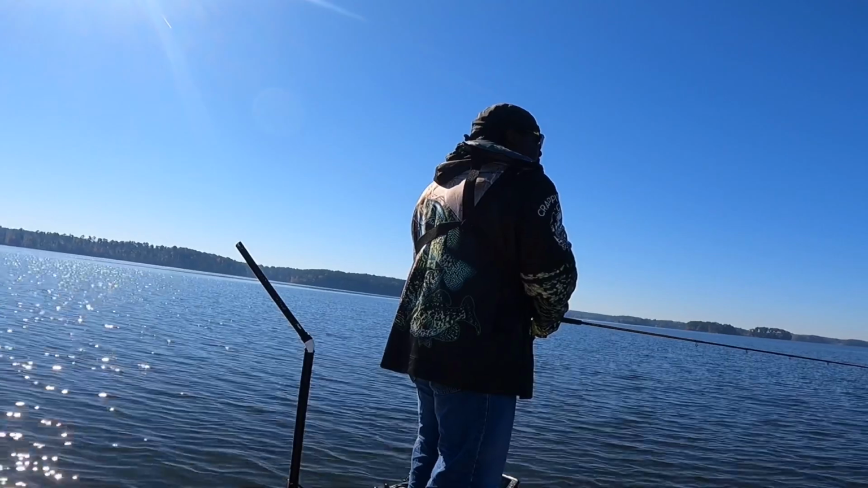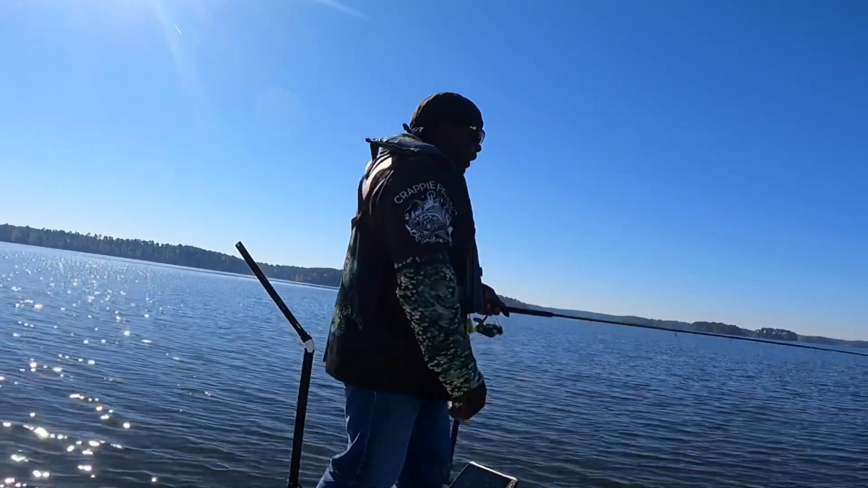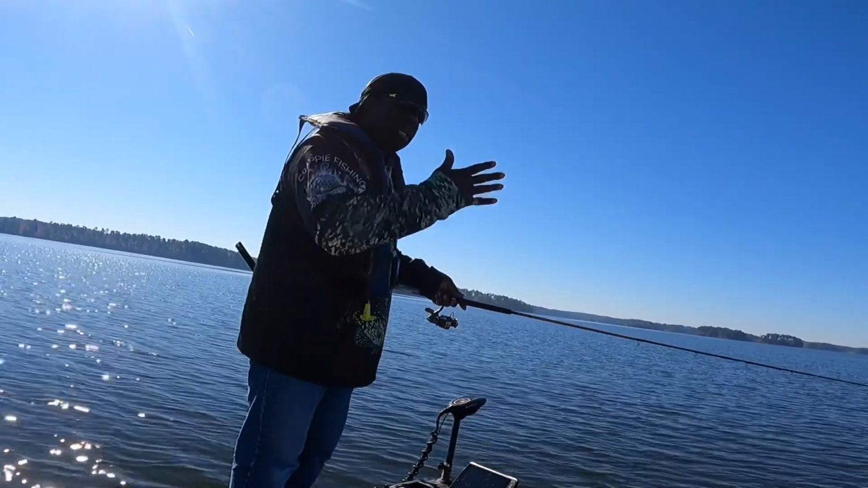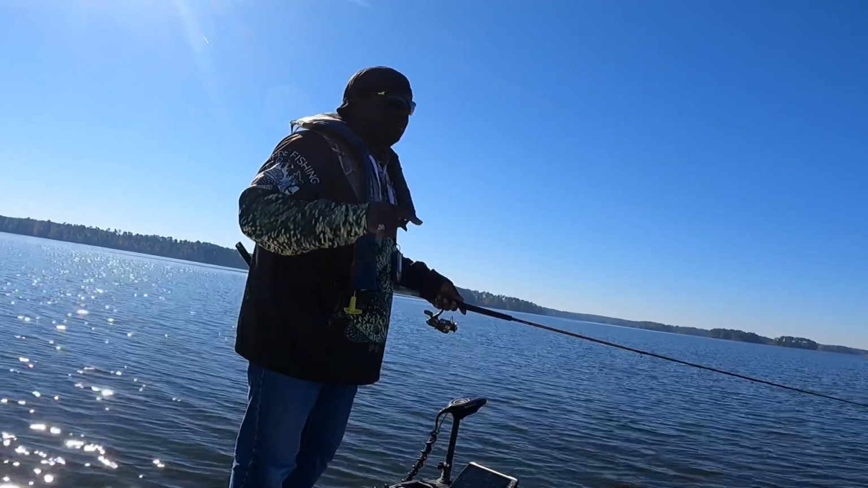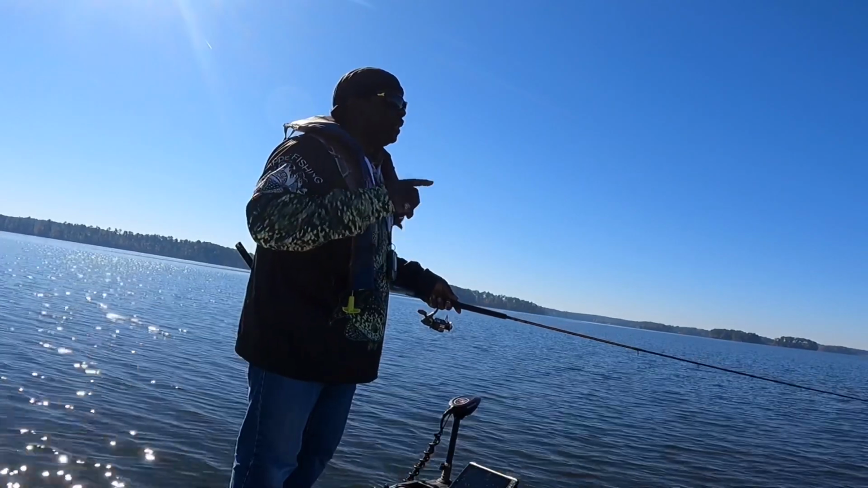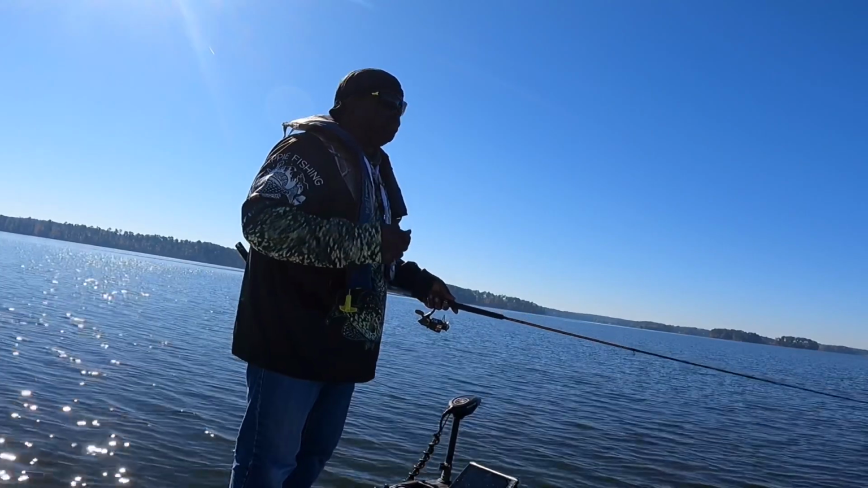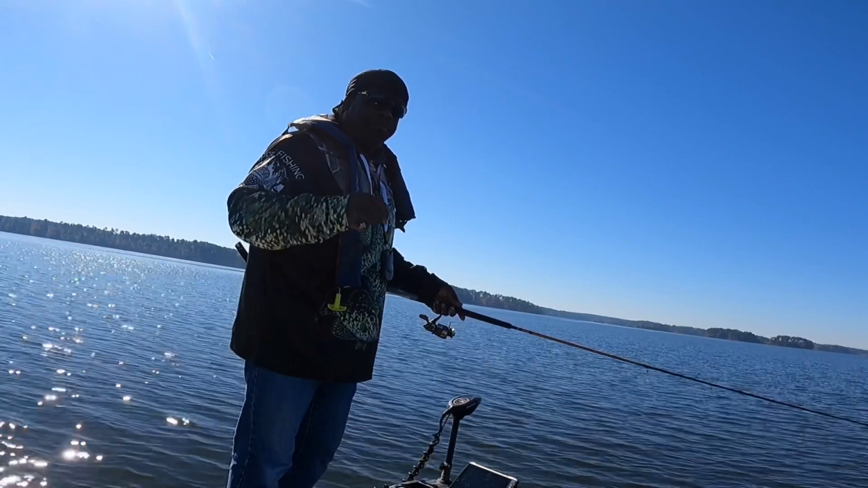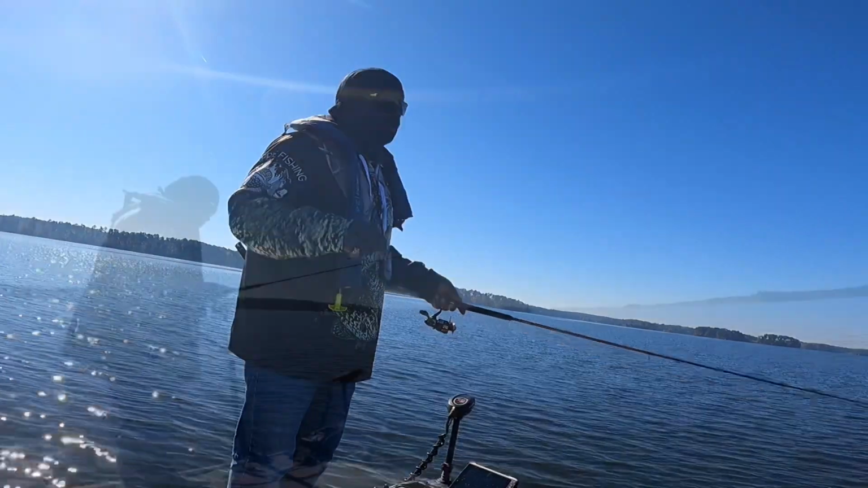All right. This is another piece of timber that I just wanted to come and check out. Not spending a lot of time on any of them because I want to just go check these new waypoints out, see if they're holding fish. If I can catch one or two, I'm out of there. Then I'm gonna move on to the next one. That way I can cover a lot of water. Then the next time I come out here, I'll fish them, because now I know they are what they say they are.